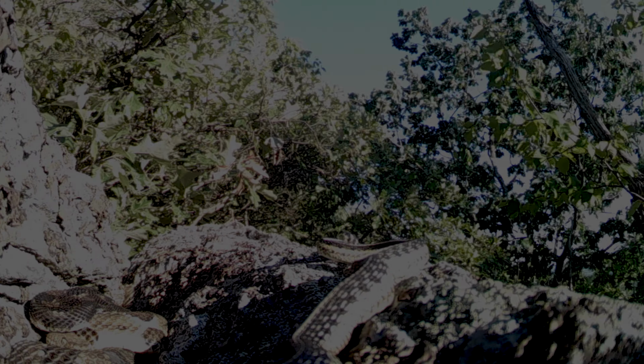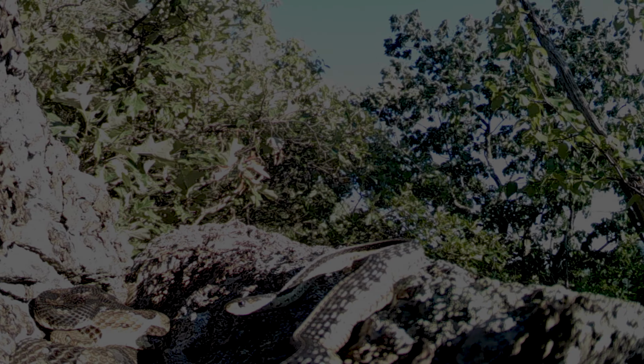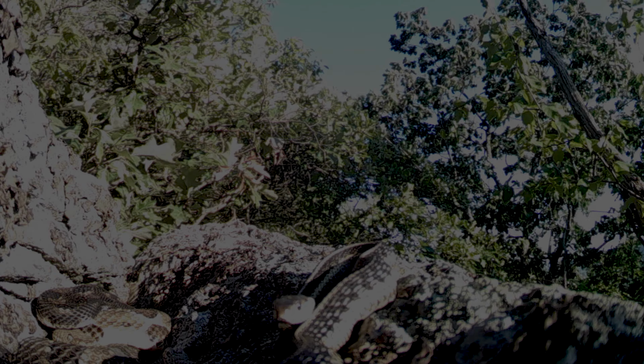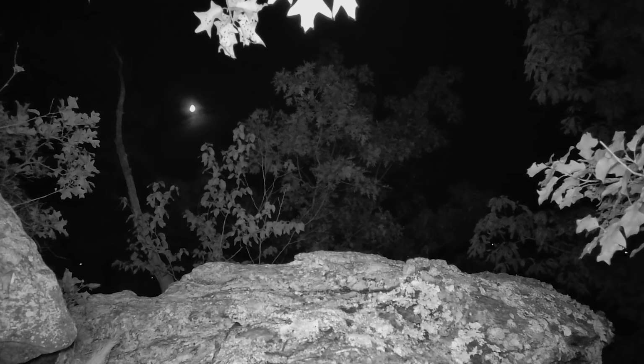Captured by the same camera was an eastern garter snake, likely a gravid female. I have on occasion found gravid garters at timber rattlesnake birthing rookeries. Okay, moving on to other animals that visited this birthing rookery.